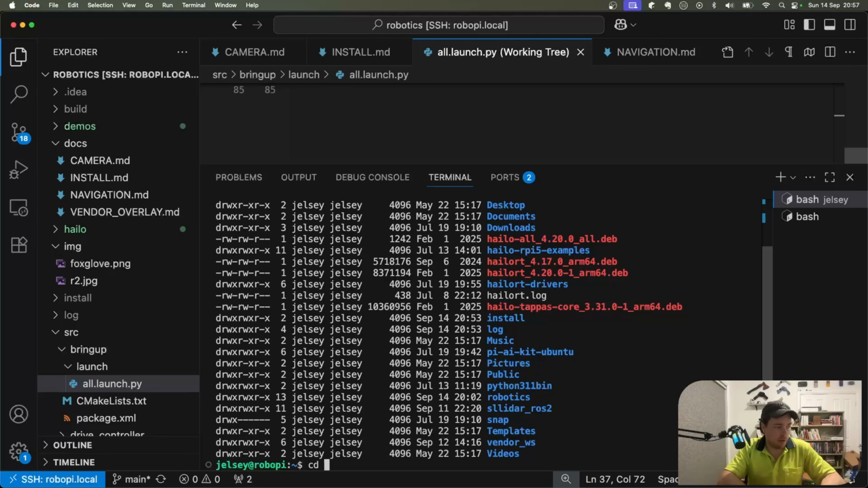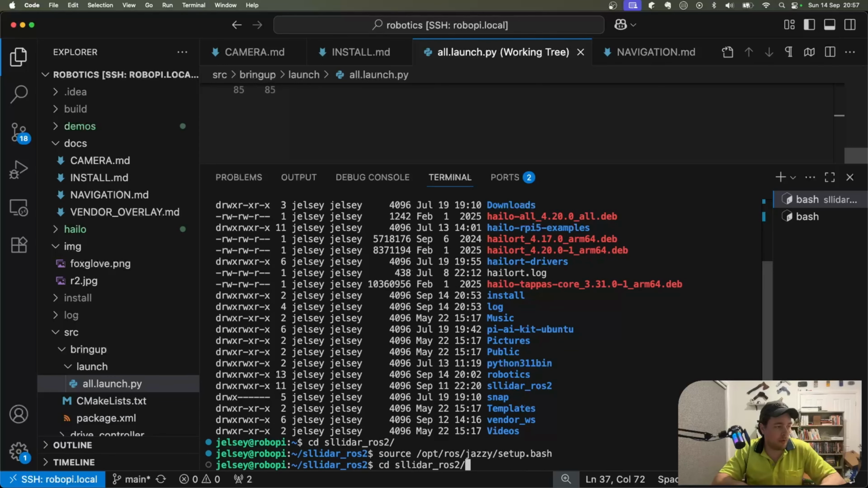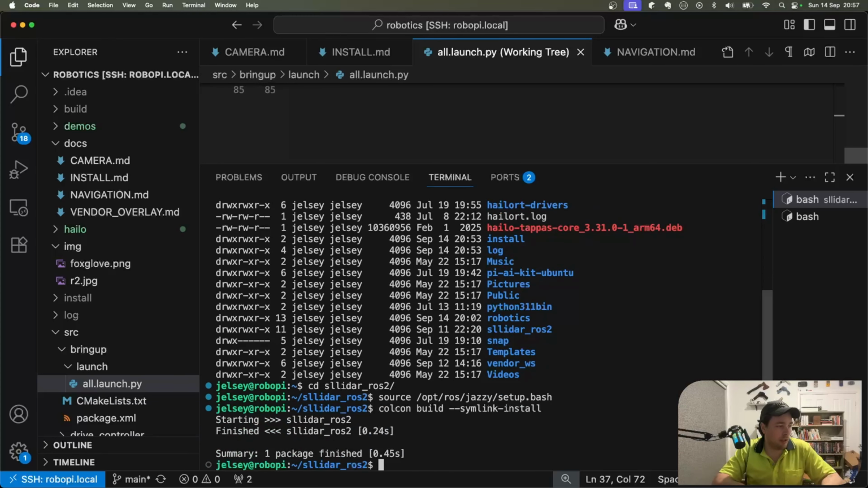And then if we go into that sllidar, the first thing you have to do is source the ROS Jazzy setup file itself. If you do that, the next thing you need to do is a colcon build. All of this is in the GitHub repo anyway. I'm just trying to show you how easy it is to get going. So you run that build, and then you can run one of the samples that they provide you. They give you some launchers for your different models. So if I run that one,